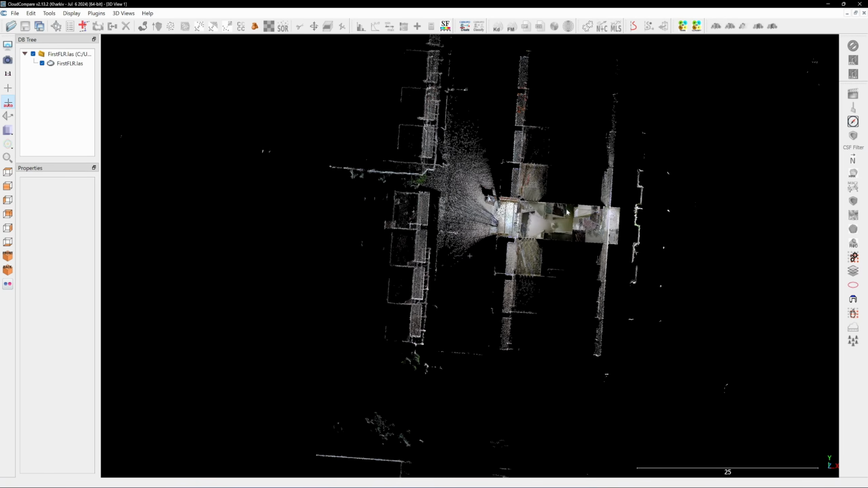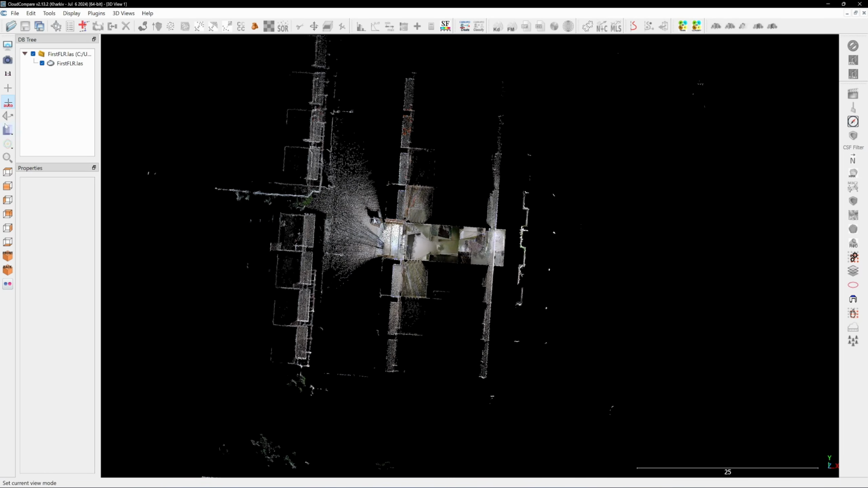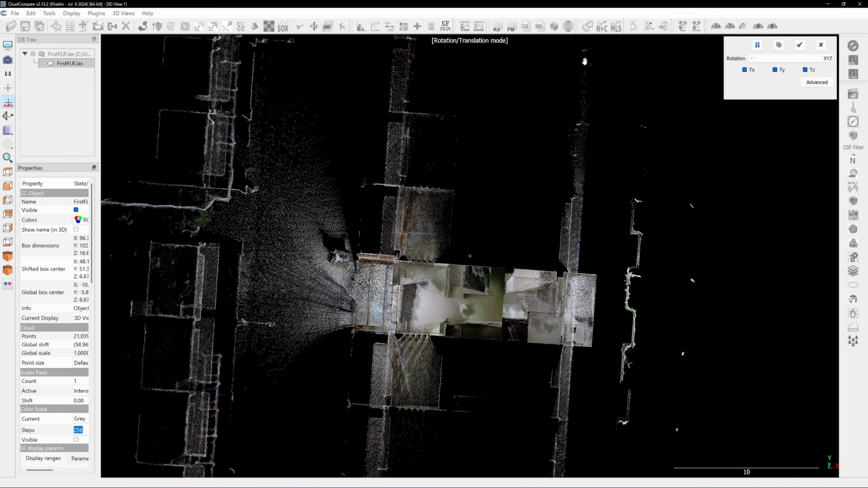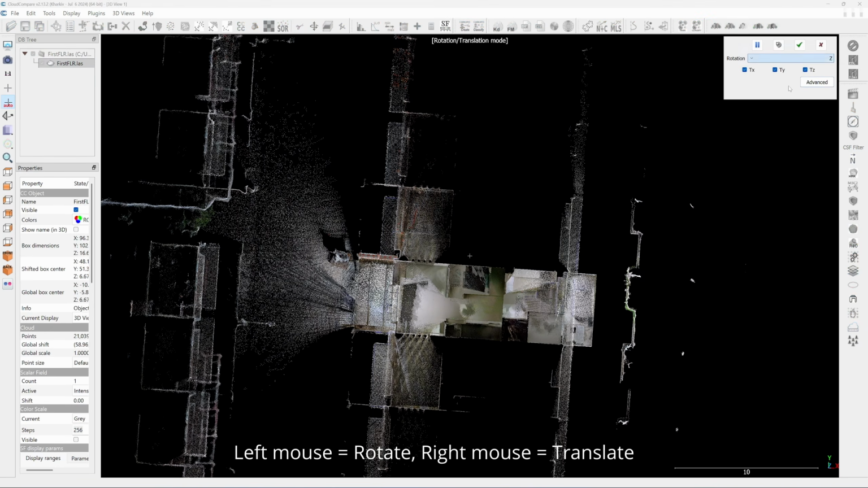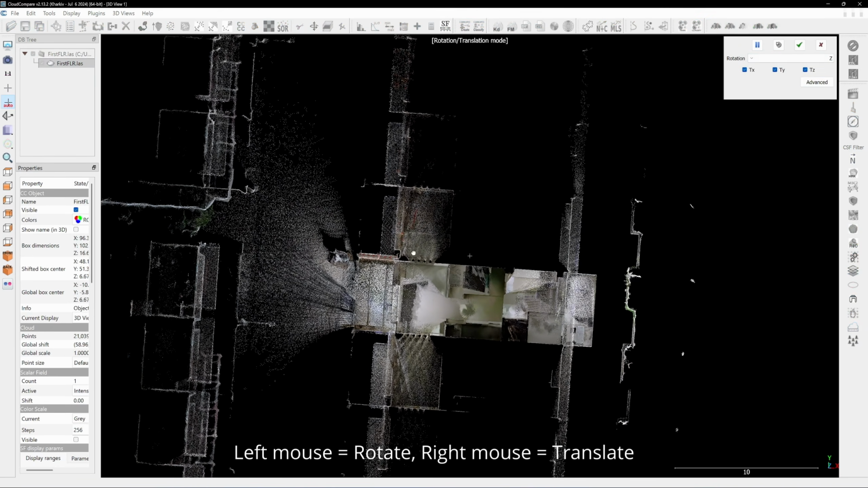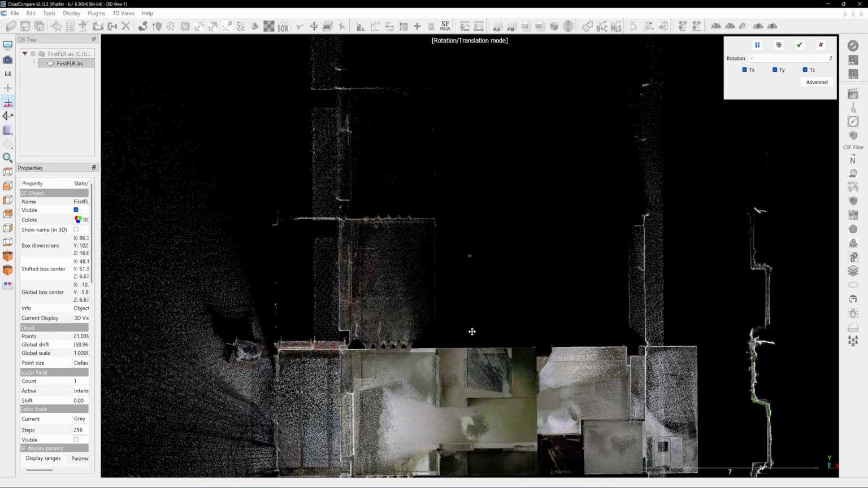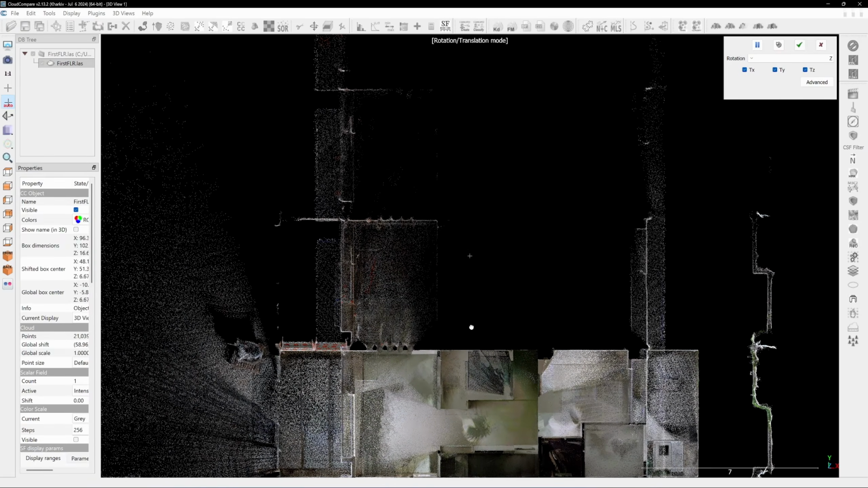Press the F3 key to toggle between perspective and orthographic view. I'll be using orthographic view all the time. Click on the point cloud in the browser, then choose the Translate tool and set the Z-axis for rotation. Use the left mouse click to align one side of the wall with the edge of the window.